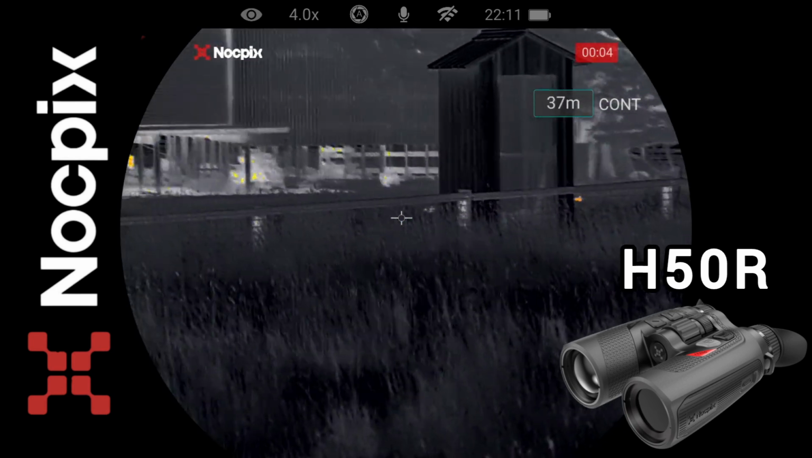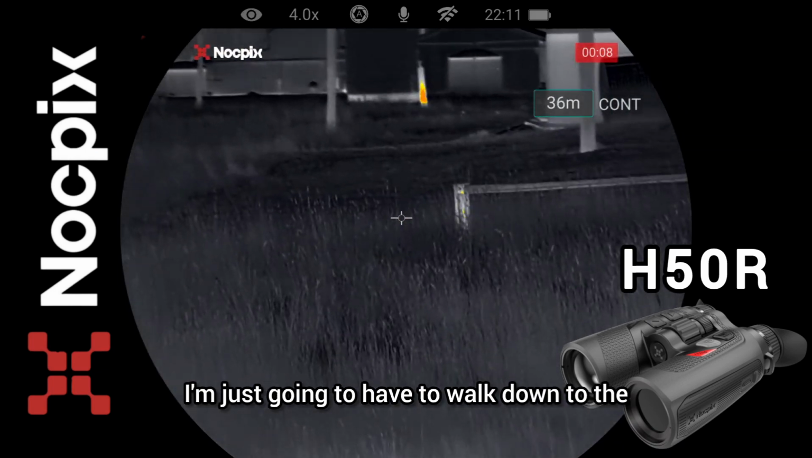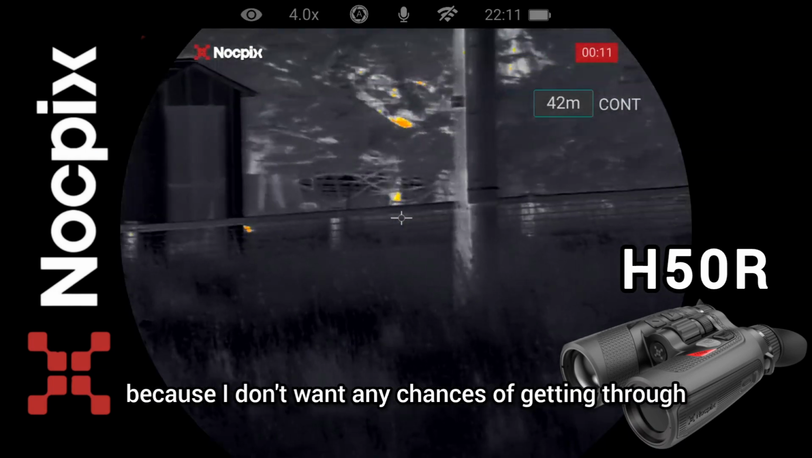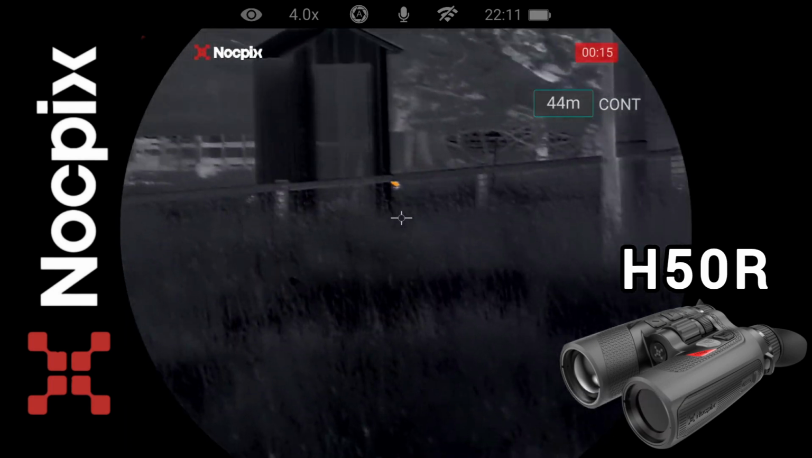There's a couple over there, they're about 50 metres away from me. I'm just going to have to walk down to the end of this fence so I can shoot around them. I don't like my chances of getting through that mesh and around that outhouse.